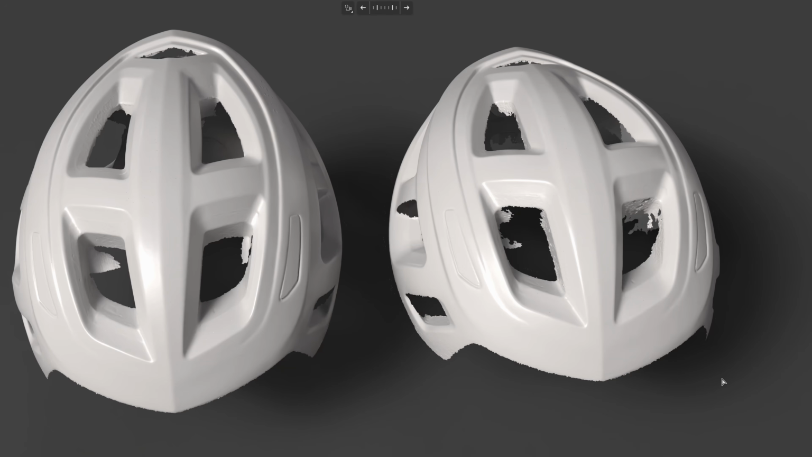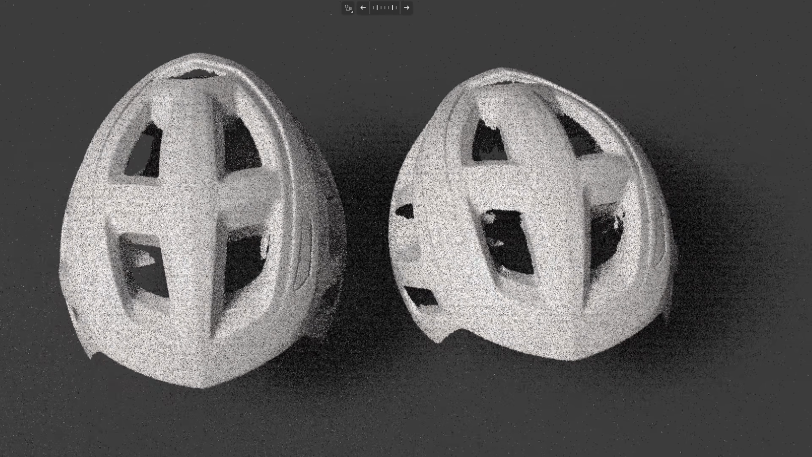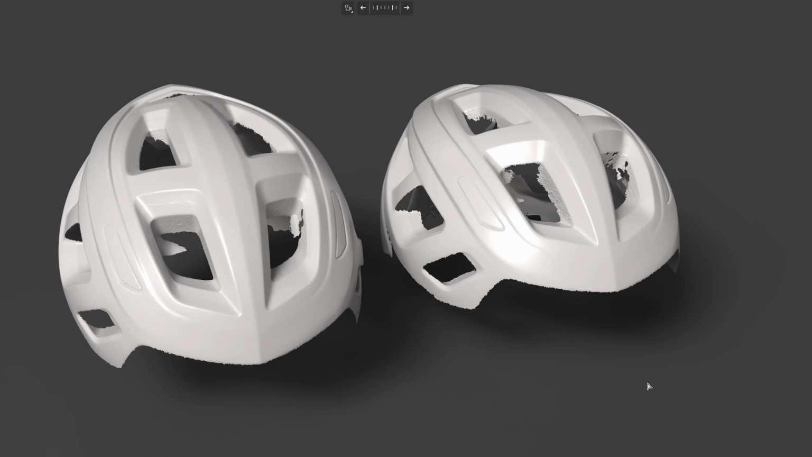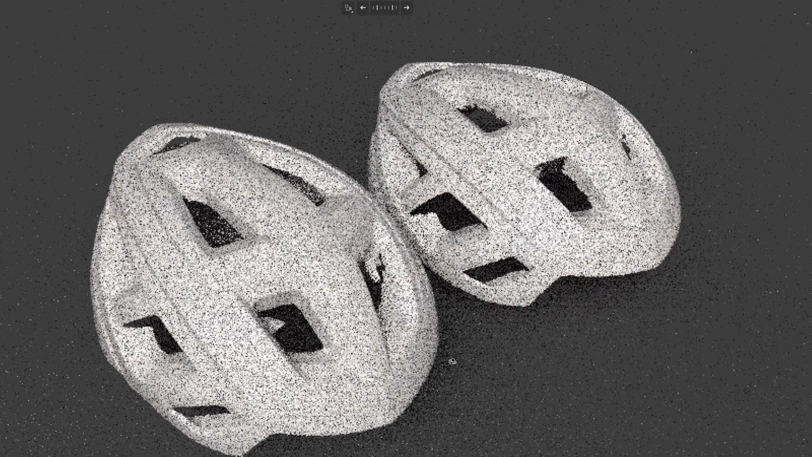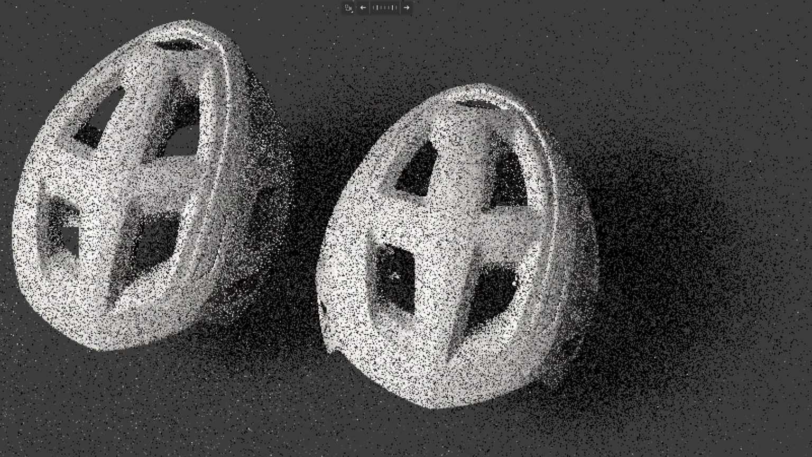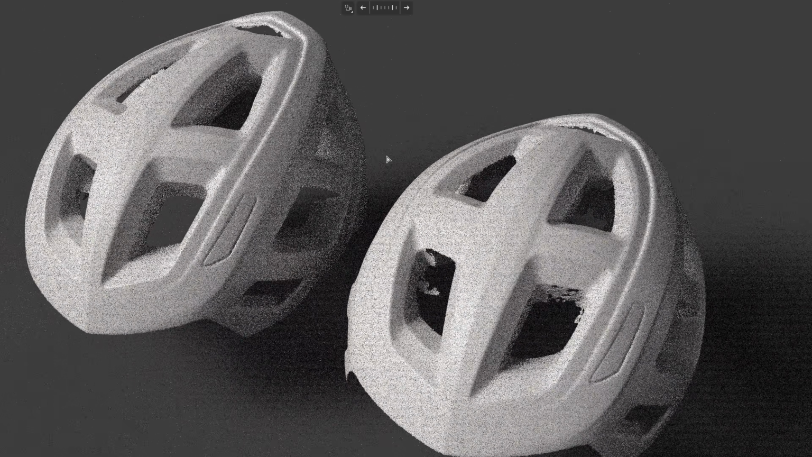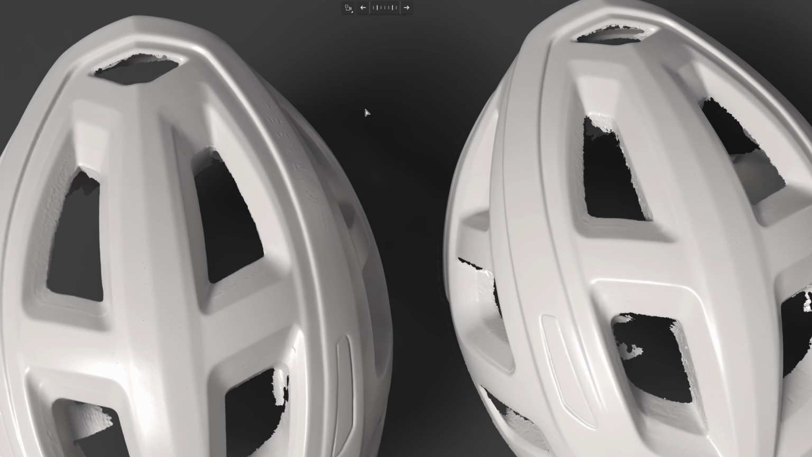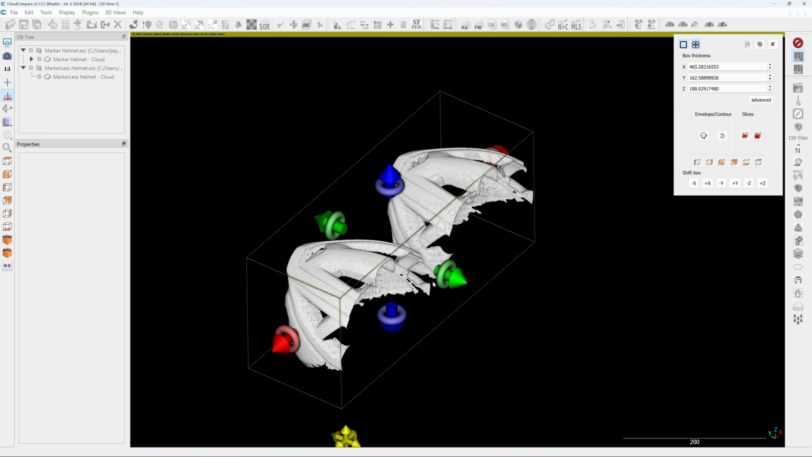Alright, here are the results. Can you spot which one was done with markers and which wasn't? See the scans? You can't tell them apart. And honestly, neither can I. Okay, so the right side is markerless and the left side is with markers. So when an object is packed with features and has dual side curves, markerless scanning locks on and delivers identical results. Alright, let's check the point cloud quality.